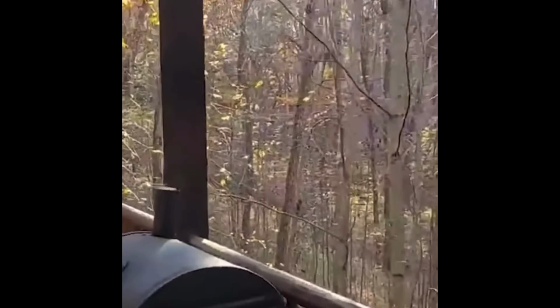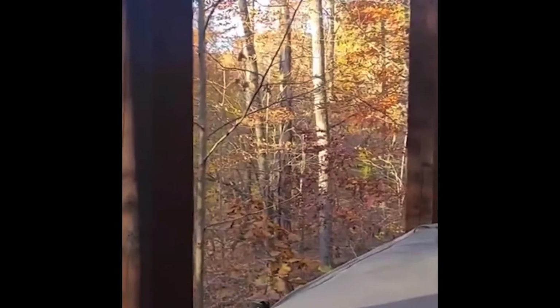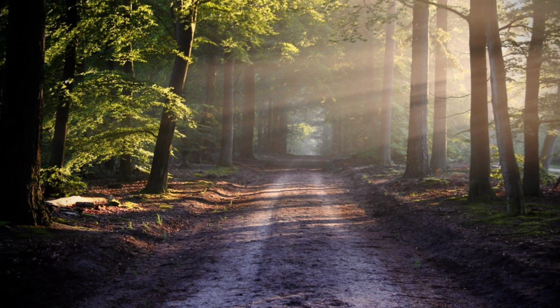Deep growls and high-pitched whooping sounds began echoing through the forest. The vocal range of whatever this is, is insane. Humans cannot make noises that low and that high at the same time.